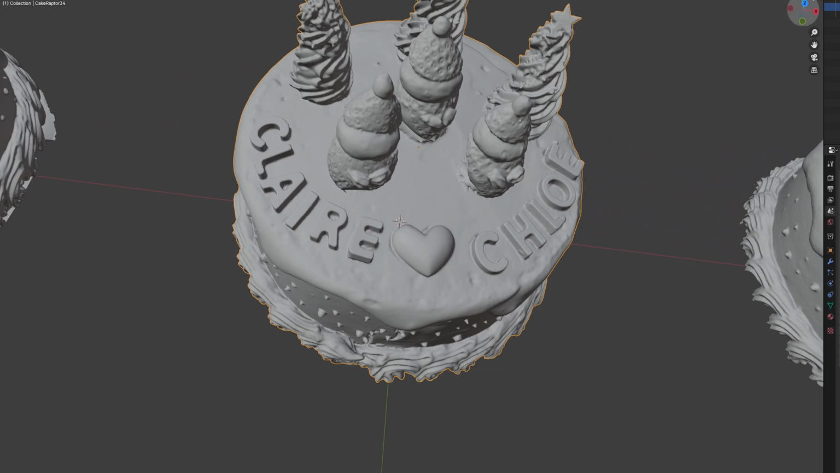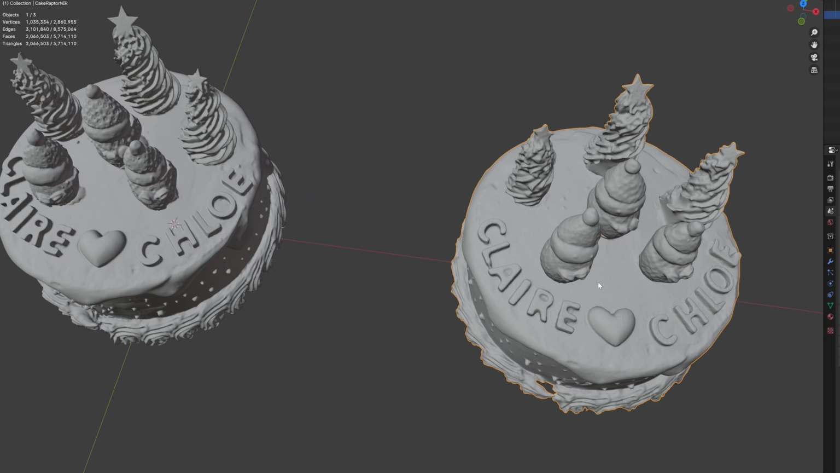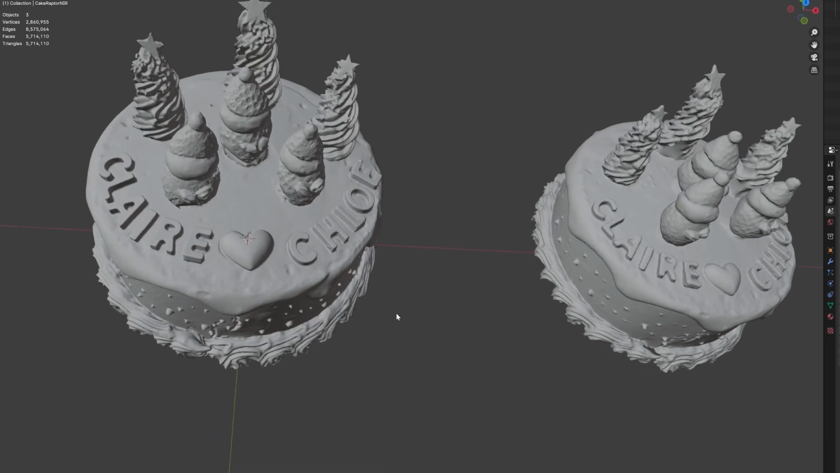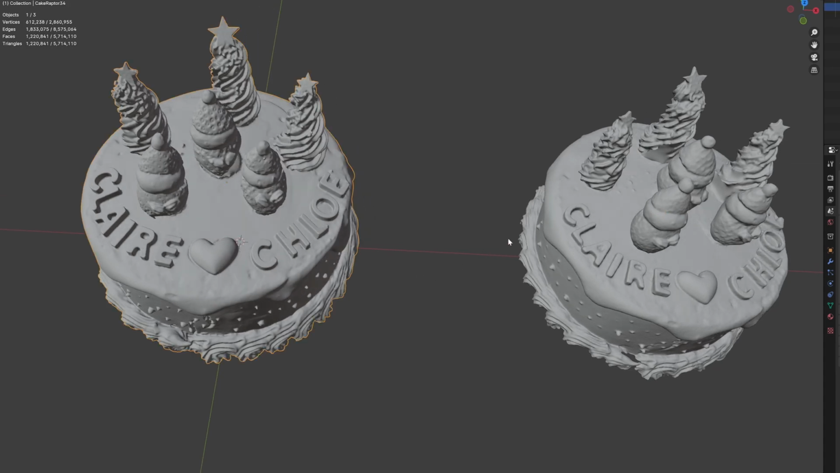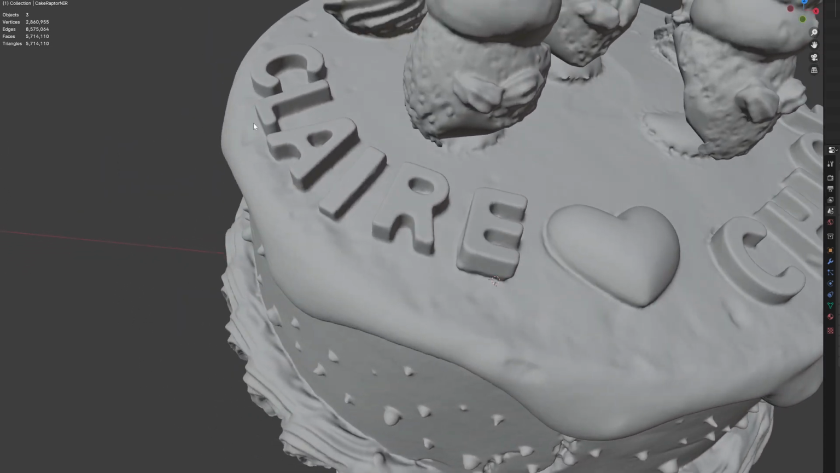Even though it has only 1.2 million faces, this one is 2 million faces. Higher resolution but lower definition. So the resolution that you use for scanning doesn't tell you how much detail and definition you get. See here, 1 million, and on the right is 2 million from the same scanner. Laser gives the sharpest and very clean scan.